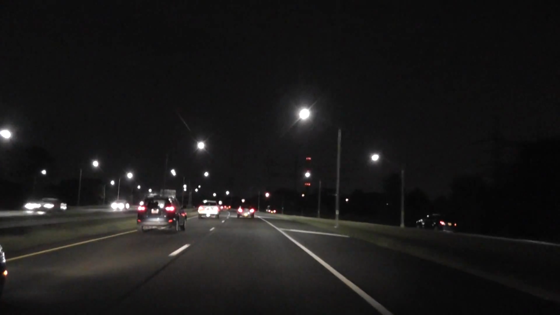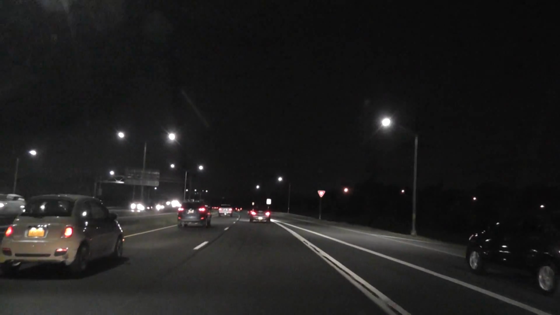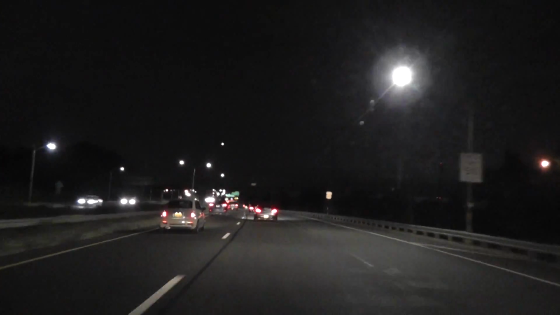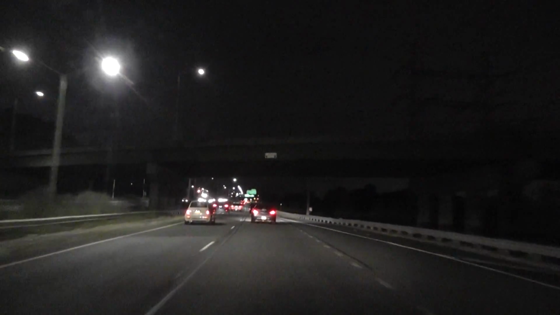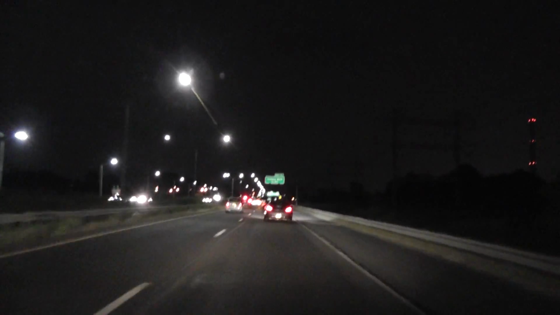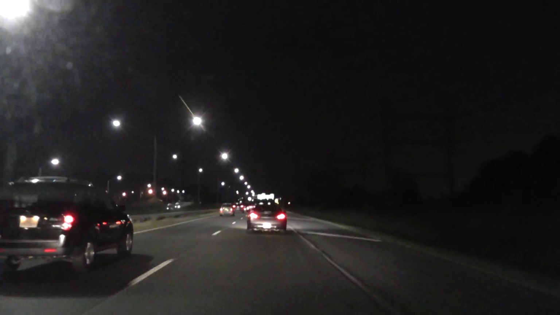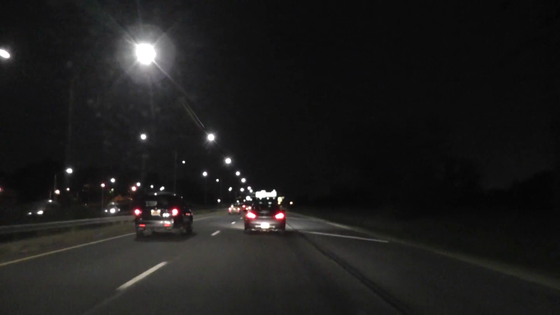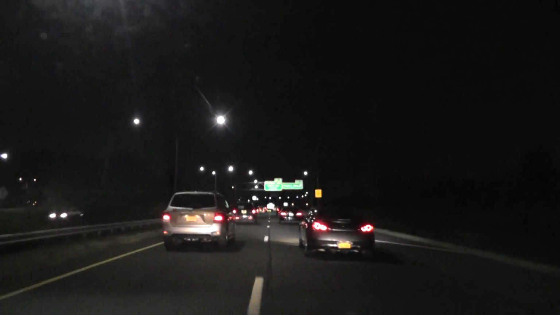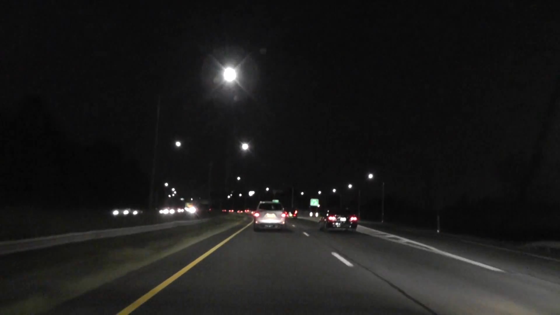I don't know, for some reason there's more cars on the road today at this time than I usually see. I don't usually see that much traffic at 11:30. It's actually 11:45 now. Maybe all these people decided to have some fun by the end of summer, but usually at this time there's not much traffic. But anyway, I'm happy that it moves. Everything's moving and there's no problem.